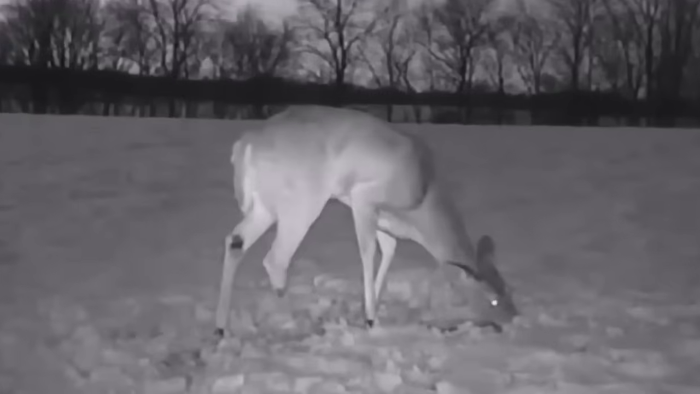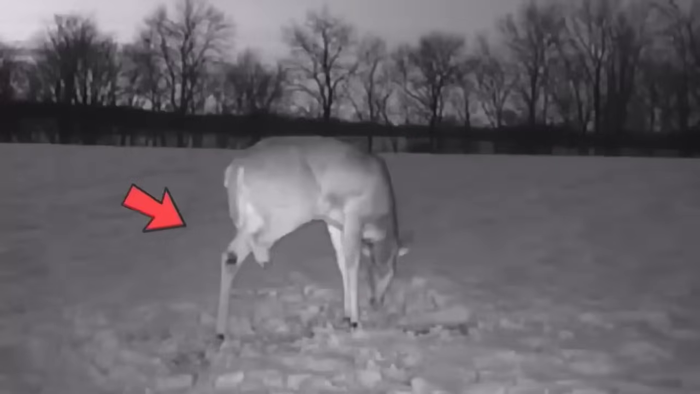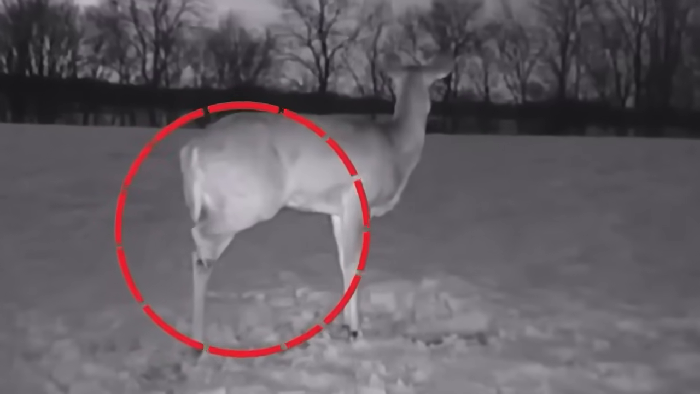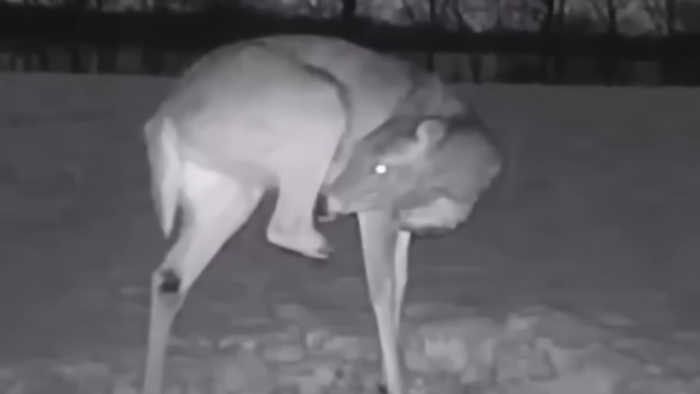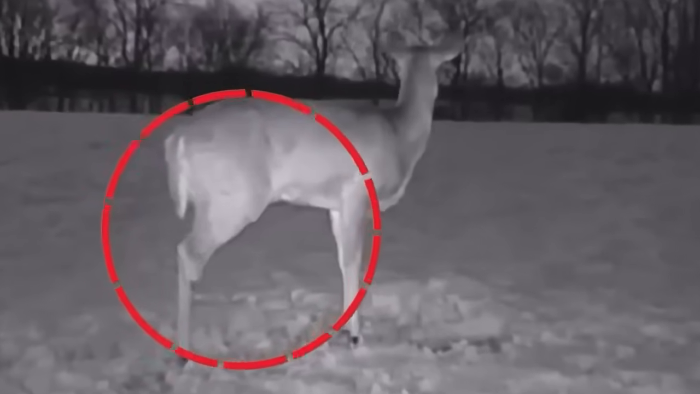Despite her disability, she's been living a fulfilling life for over 4 years and even gave birth each year. It's believed that she might have lost her leg due to an injury when she was young. The image of this resilient deer reminds us of the strength and determination of wildlife in the face of challenges.